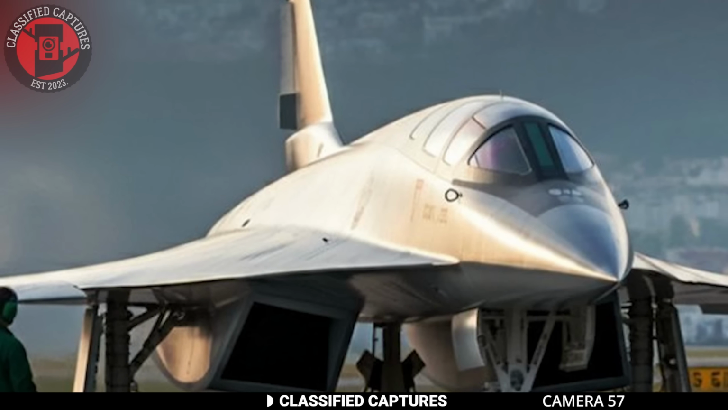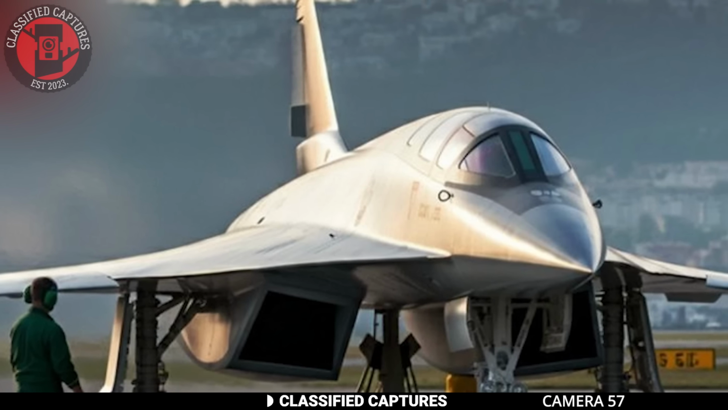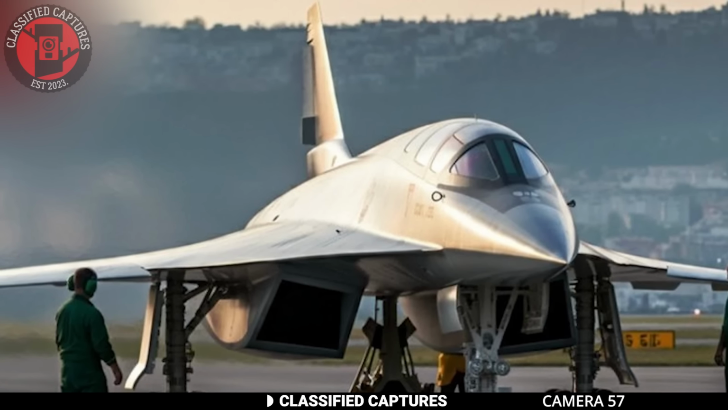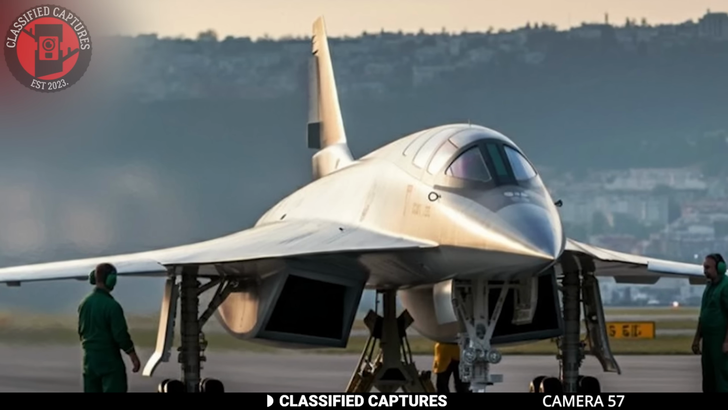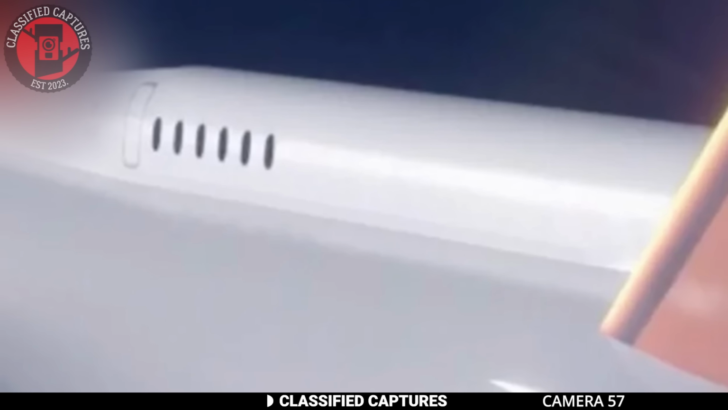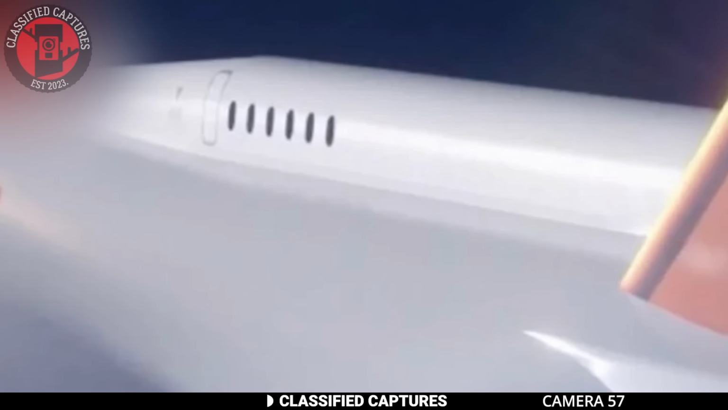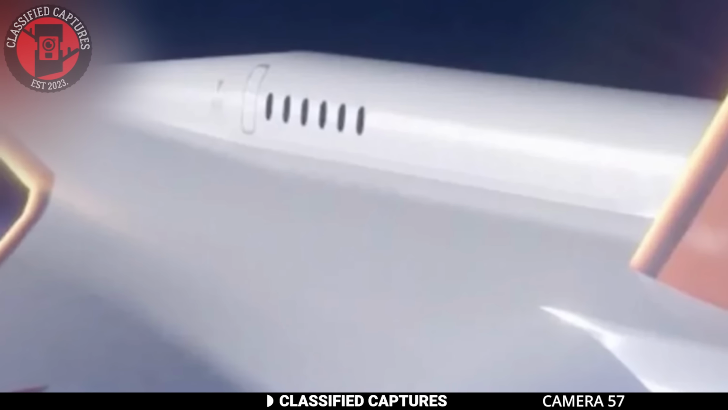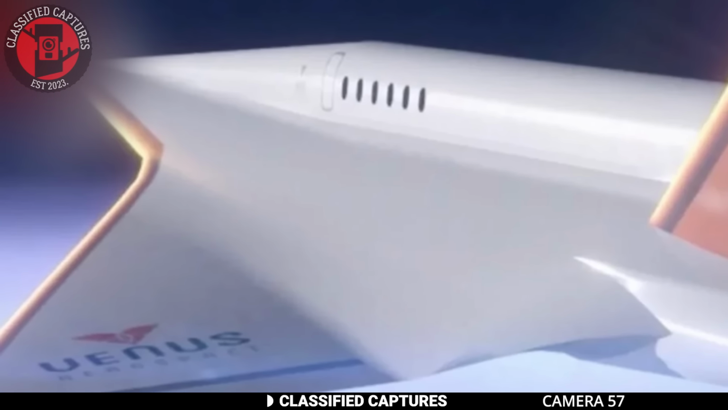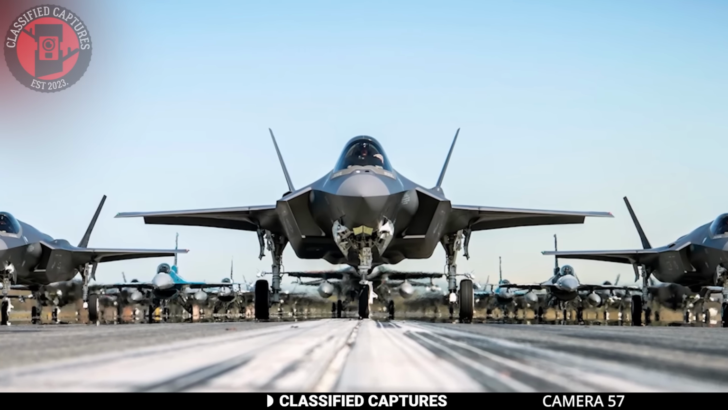So how does the Stargazer plan to achieve this? By combining jet engines for takeoff with rocket engines that cruise at an astounding 170,000 feet, where it can maintain its near unbelievable speed. Currently, it's in its prototype phase. Venus Aerospace has already tested a drone version reaching Mach 0.9. While true hypersonic passenger travel is still a few years away, this upcoming test flight is a monumental step toward reshaping the future of air travel.